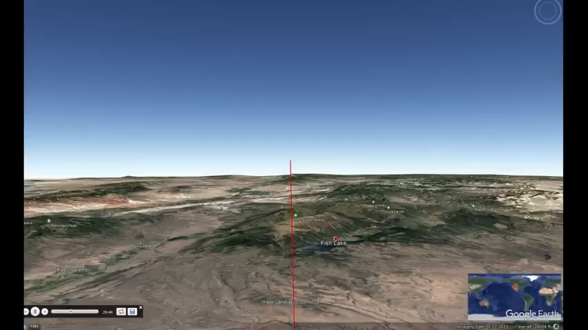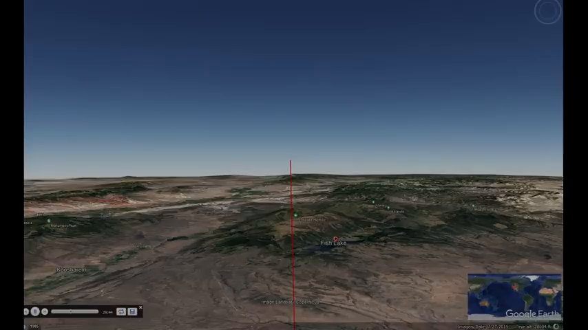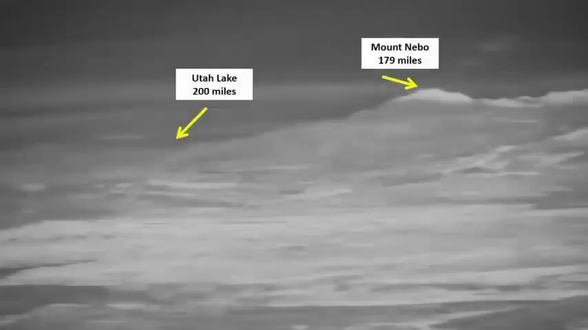Here is another view on Google Earth of the area next to Fish Lake that would be blocking Utah Lake if the globe were real. Can you see that the Earth would look drastically different than this if we lived on a globe? It's not even close. It's unbelievable to me that they've gotten away with hiding our flat Earth reality for so long. Already, the globe model is clearly debunked.